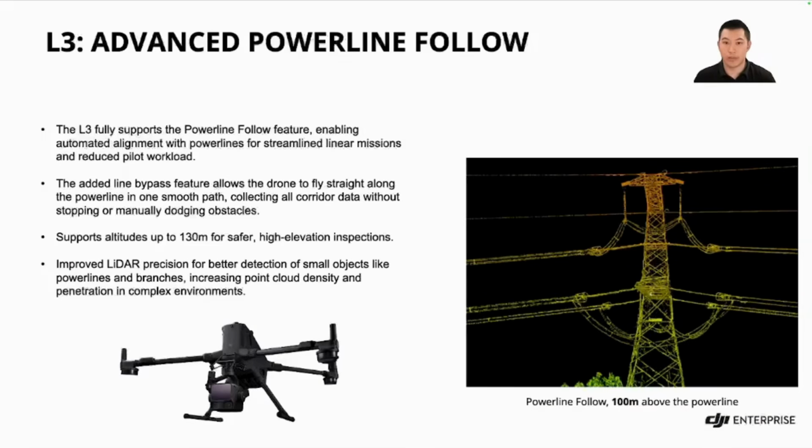With the newest addition, the L3, the Powerline Follow feature is also supported and has an added line bypass feature, which allows the drone to fly a smooth path without stopping or manually maneuvering around obstacles. This is really exciting with the L3 because it has an improved LiDAR for better detection of smaller objects and increased point cloud density and penetration in complex environments. Just a reminder that the L3 also supports the advanced Powerline Follow feature.